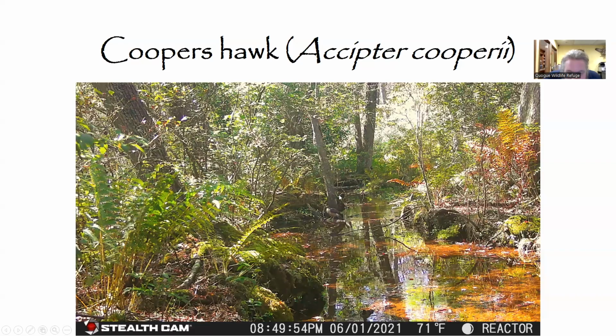Next up, this one's a little tough to see, but if you look right in the center, you will see a Cooper's hawk sitting on a log in the water. We're not quite sure if he was there trying to find some food or get a drink or possibly wash off. But this is one of my favorite things about the trail cam photos. If you go through them too quickly, personally, I feel like I would have missed this bird. And again, it's just such a beautiful personal view into their world.